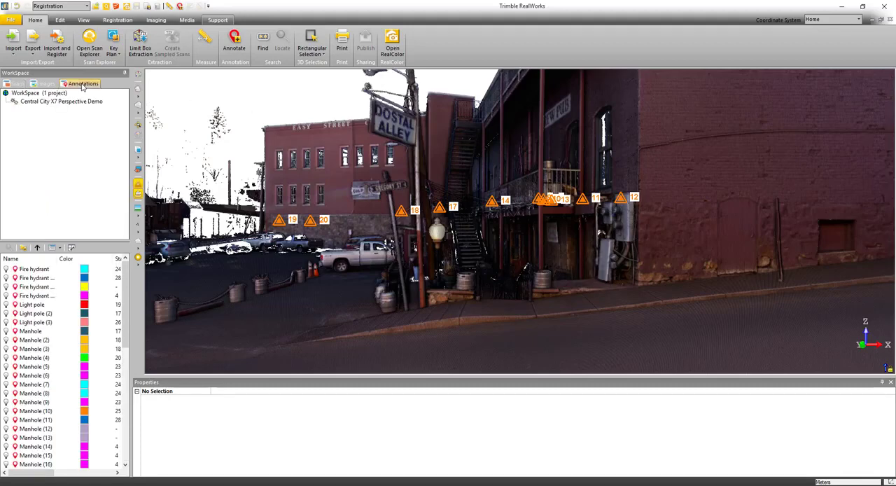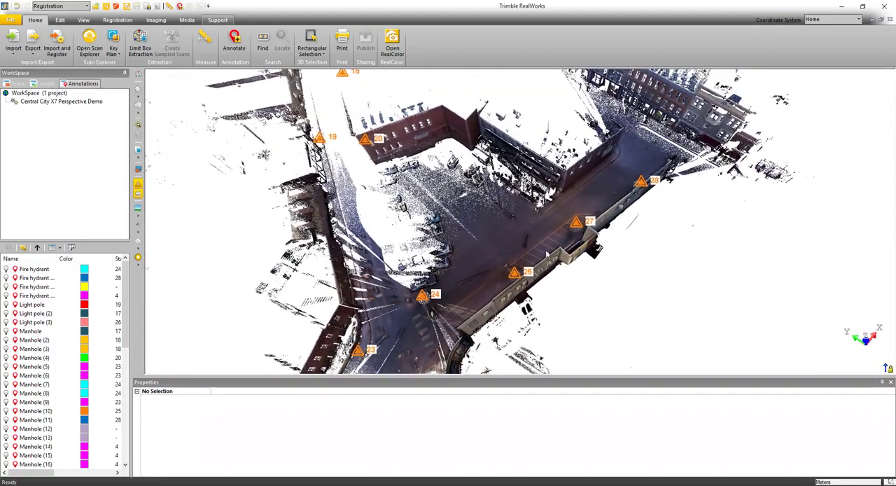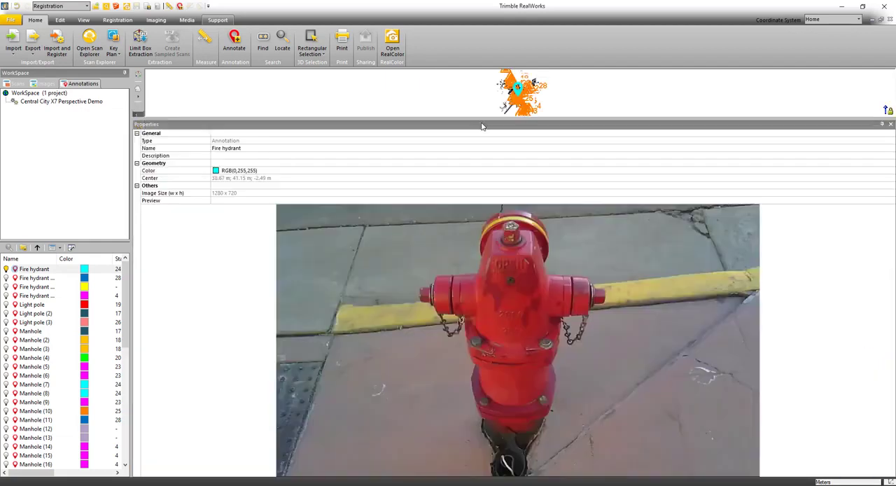Now let's take a look at annotations. Annotations can be added to the X7 scans using the Perspective software and the tablet in the field. So you just tap on the scan position of the object to create the annotation, and then you use the camera on the tablet to take a photo, like you see here in the preview. Now if I come down here to the properties, I can make the window bigger to see the photo a little bit larger, and I can also see the name, fire hydrant, for this annotation.